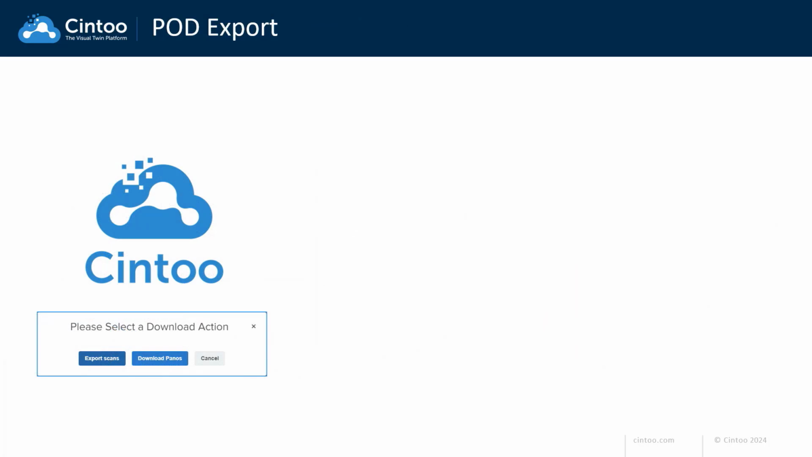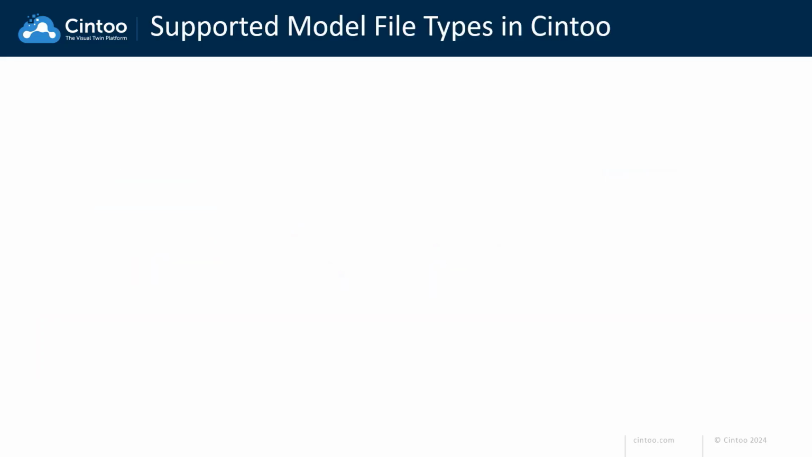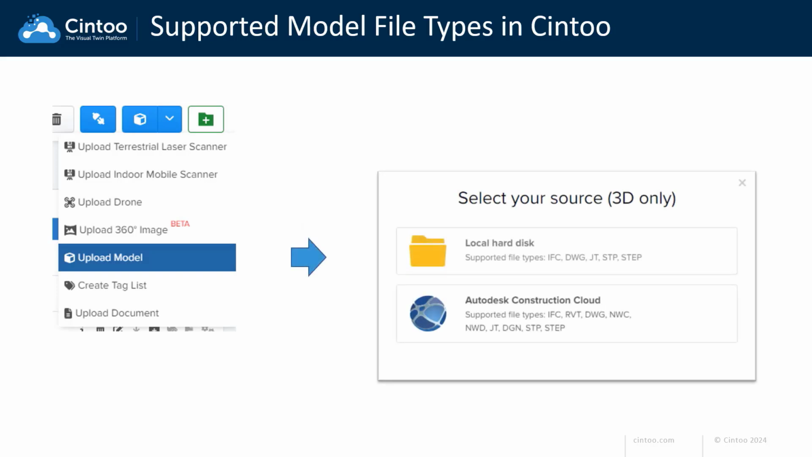On the topic of exporting and downloading data, scans can now be exported from Cintoo in POD format to use in Bentley point tools and other applications. Cintoo now has enhanced support for uploading additional 3D model file types. DWG, JT, SAP, and STEP files can all be uploaded to Cintoo from your local hard drive, and DGN, SDP, and STEP files can now be imported to Cintoo from Autodesk Construction Cloud.